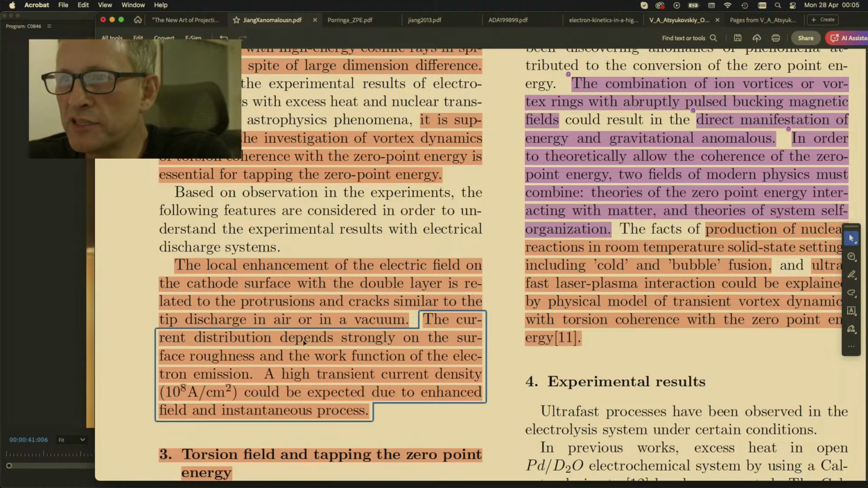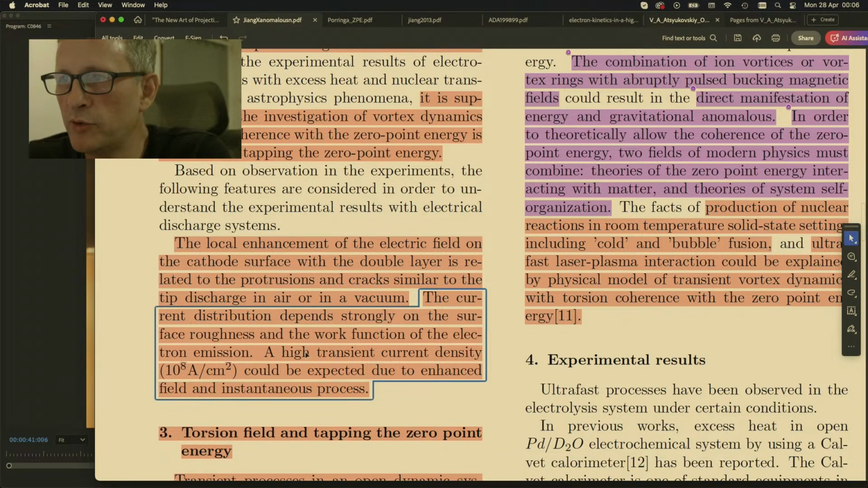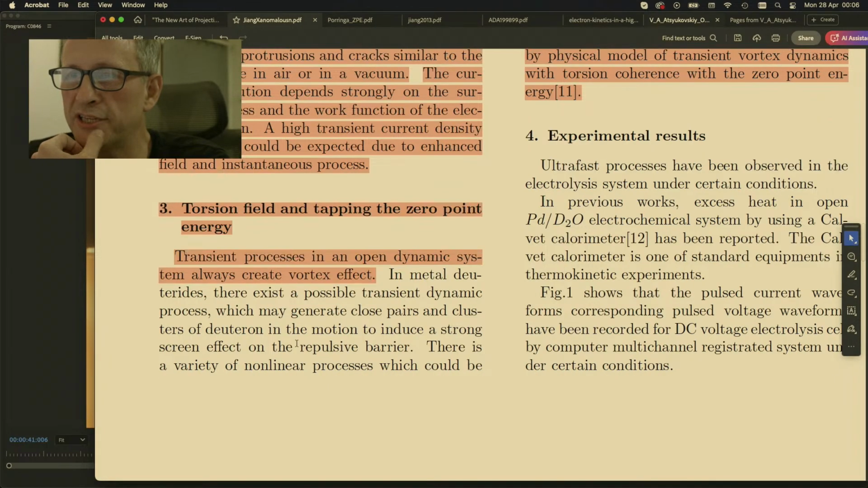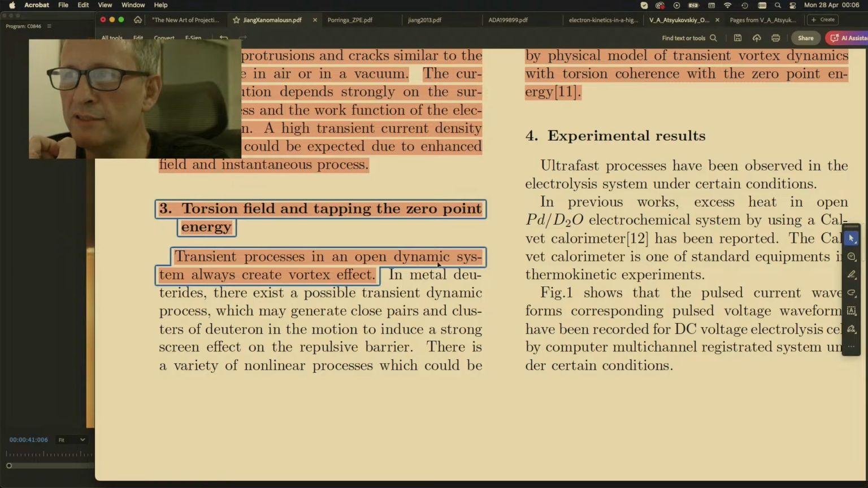The current distribution depends strongly on the surface roughness and the work function of the electron emission. I've already talked about work function. A high transient current density, 10 to the 8 amps per centimeter squared. This is the work of George Messiat's from cracks and protrusions. For ectons, EVOs, ball lightning, magnetotor electrical radiation could be expected due to enhanced field and instantaneous process. Torsion field and tapping the 0 point energy. Transient processes in open dynamic systems always create the vortex effect.